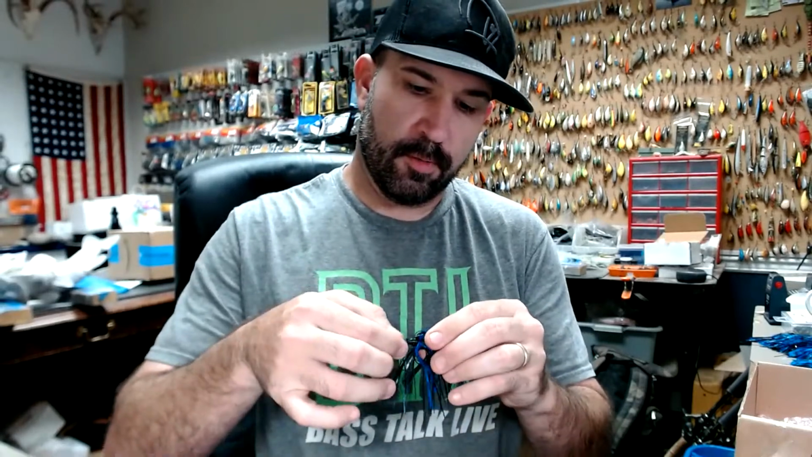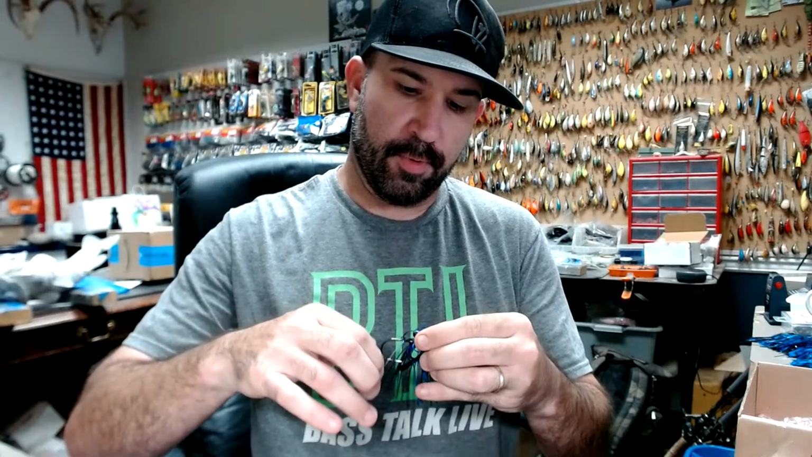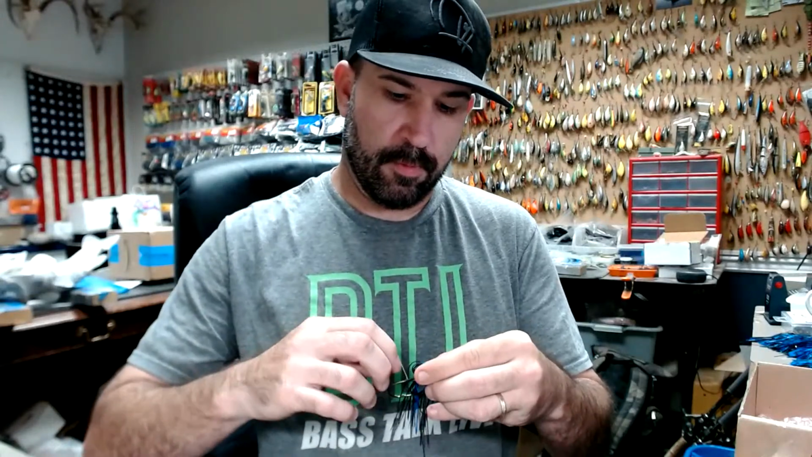So the shitty thing about these hook keepers, they hang your skirt.